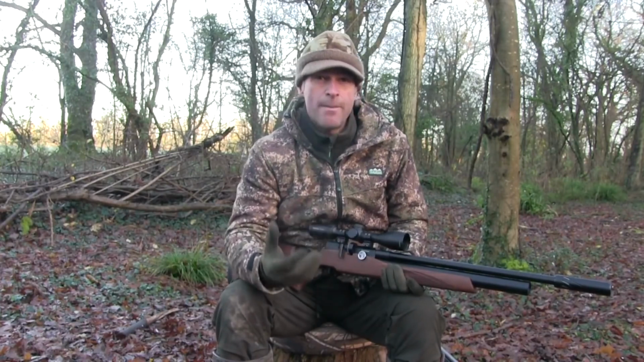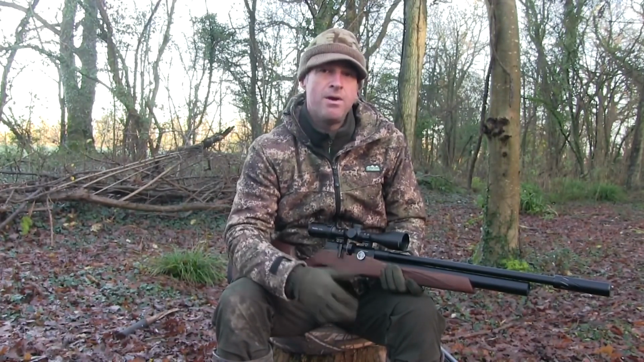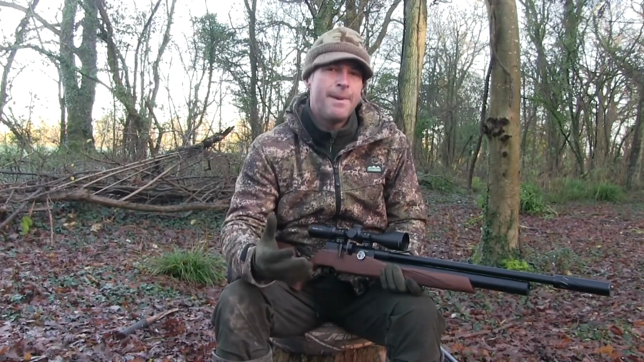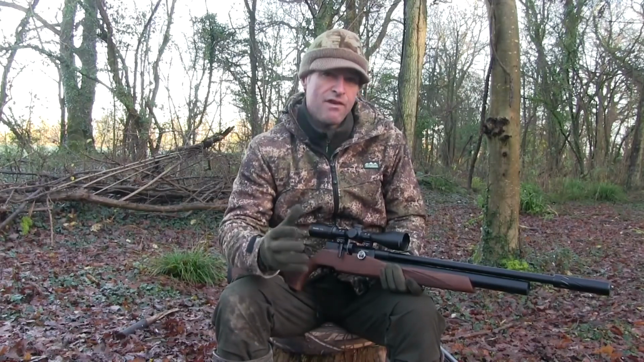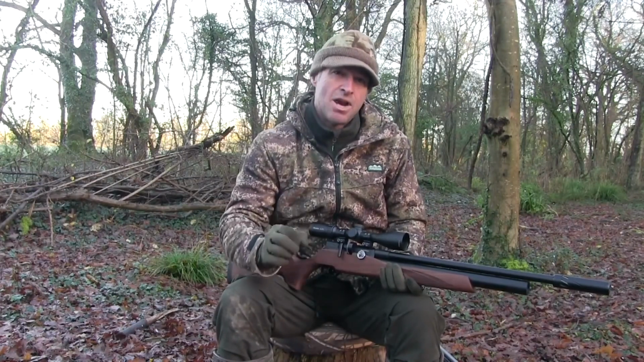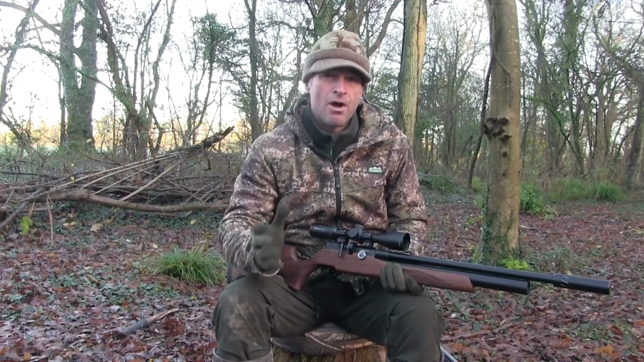Now, it's also important to have a decent, accurate gun and scope combo, but there are a few smaller kit bag items and accessories that can make a big difference. And the first one for me is decent scope mounts. It's vitally important, but often overlooked.